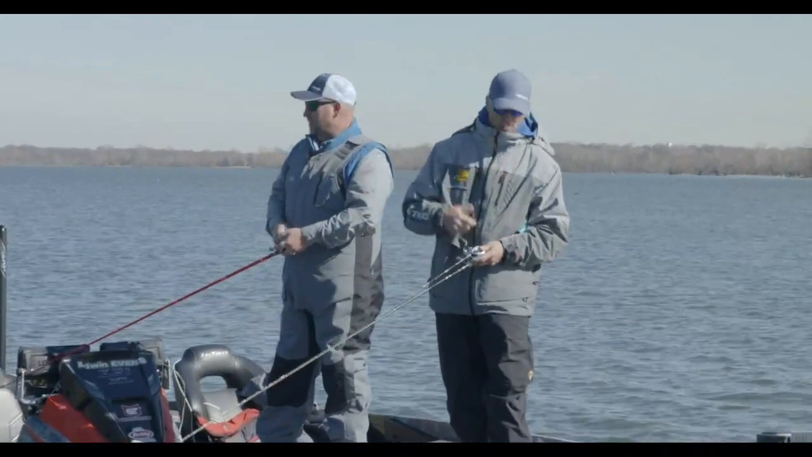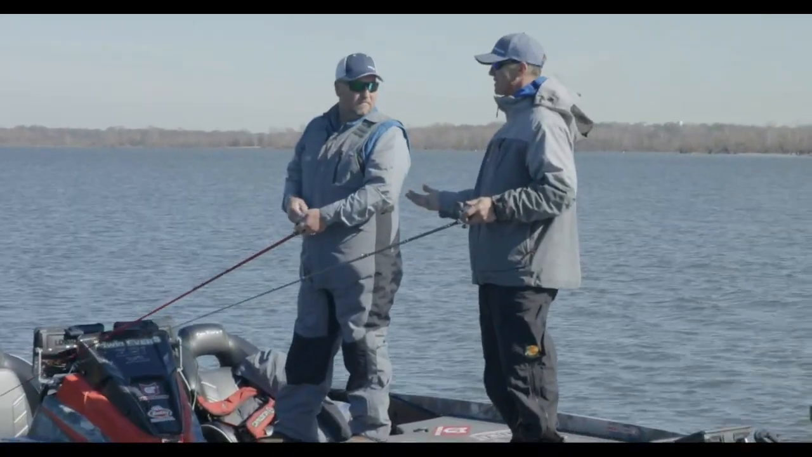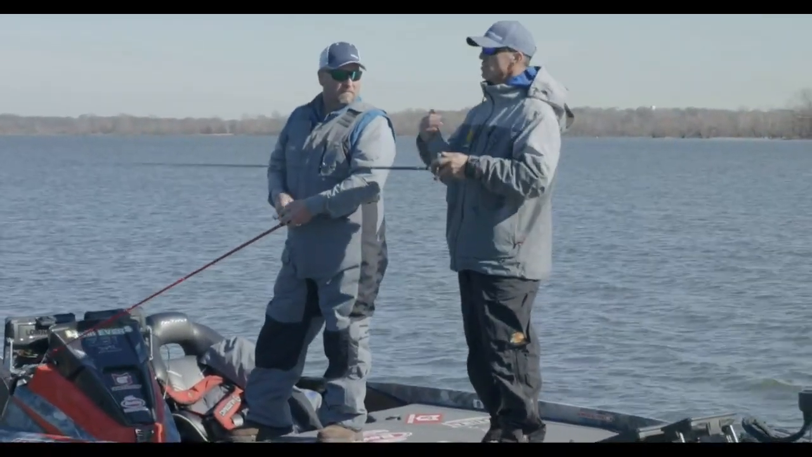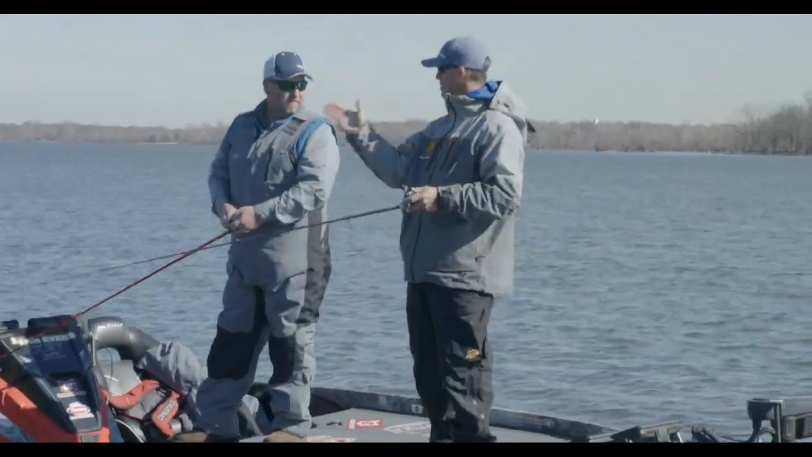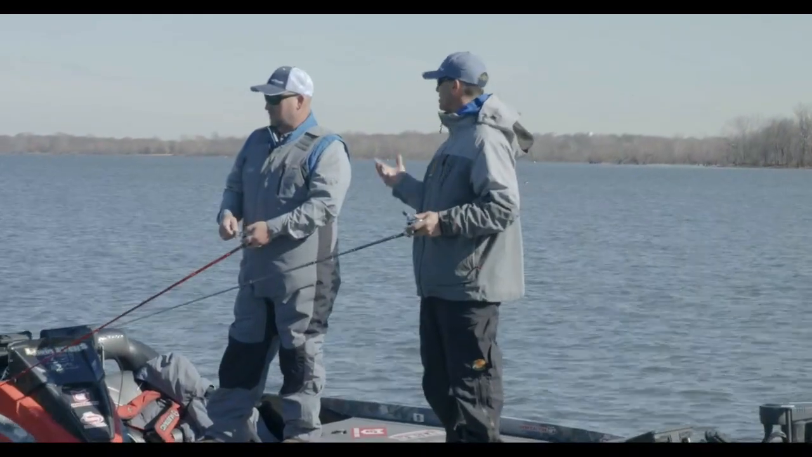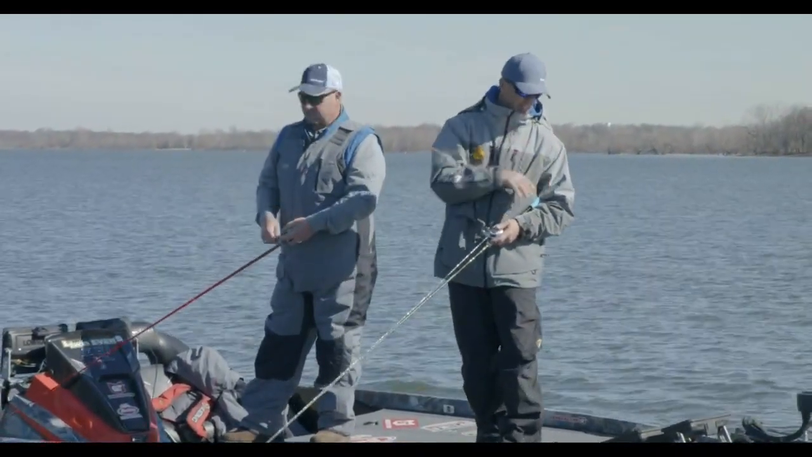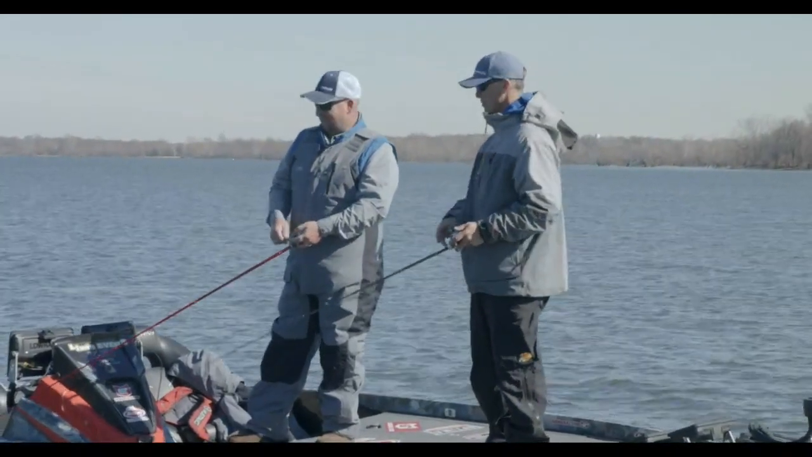Then you drop the trolling motor down and orient yourself with the new 360, and then you take it one step further and use ActiveTarget to pinpoint it, or to pinpoint where the fish are relating to that brush pile. Now we've got it all right at my fingertips through the system that you guys have built.